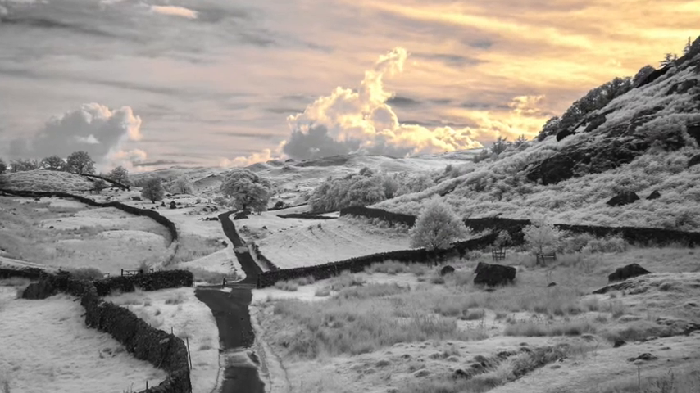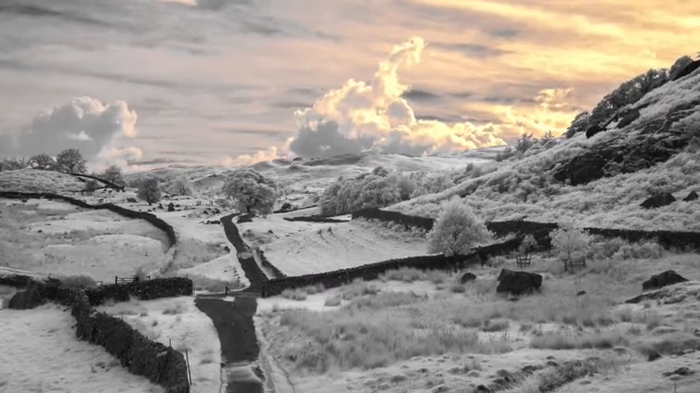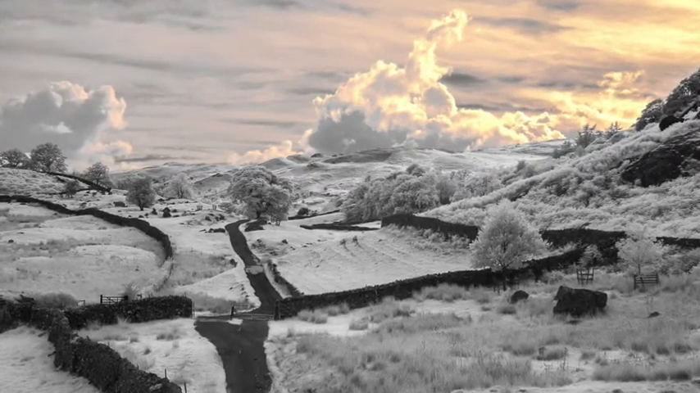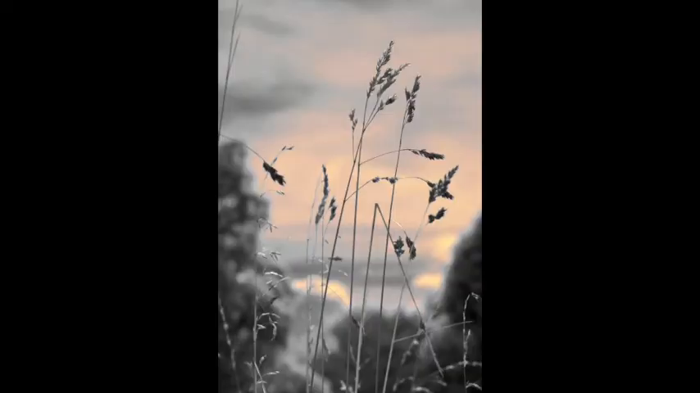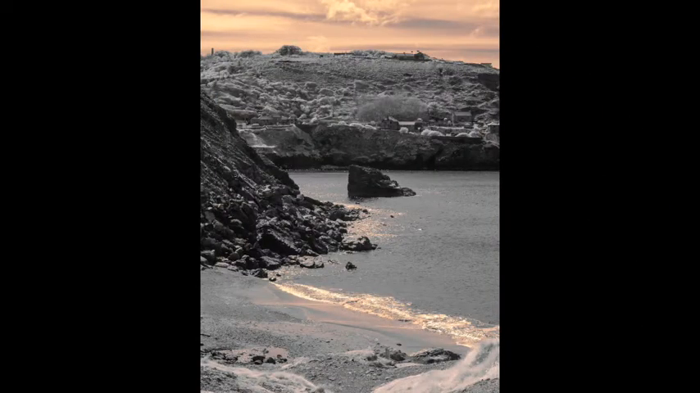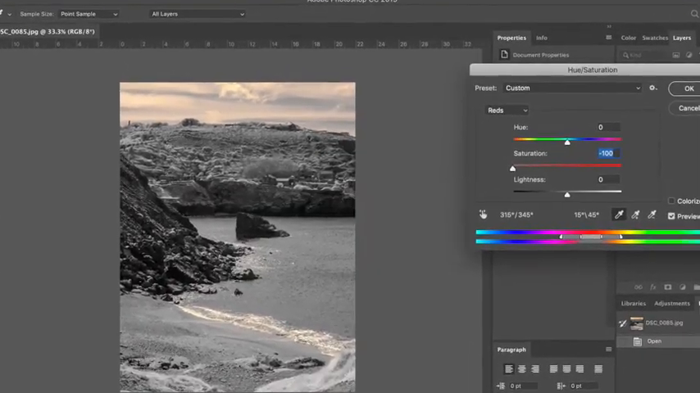So I've recently gone back to some of my old infrared photography that I took in the Lake District and different places, and I've been experimenting with the editing, and I'd like to share something that I've been doing to retain some of the colour in the images, so you get that nice yellow of the sky. And I've experimented with lots of different ways of doing this, but one of the ways I've been doing it, which is quite a simple way, is in Photoshop. Please excuse the wobbly screen, by the way. I will get a screen recorder one day, but just for now, bear with me.